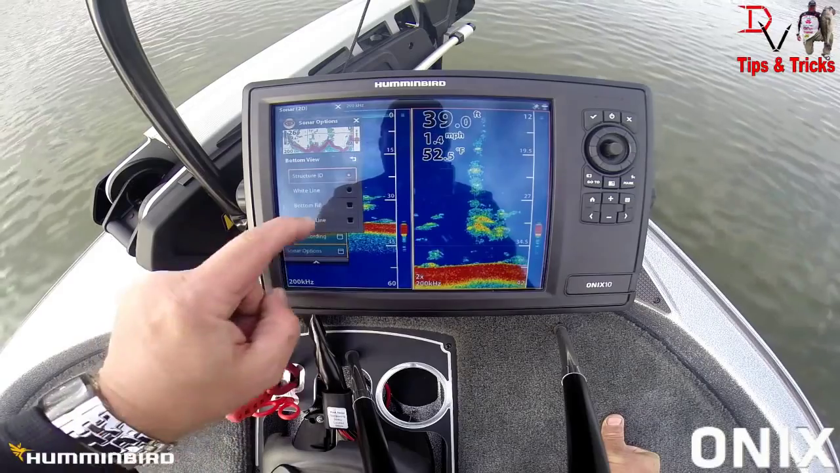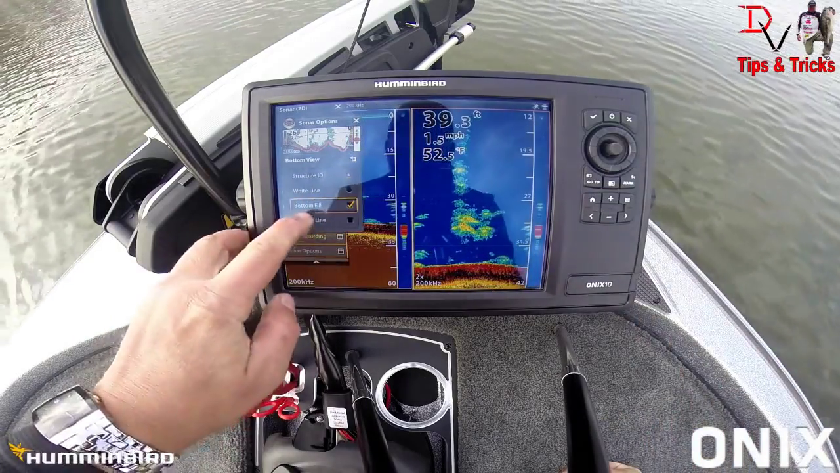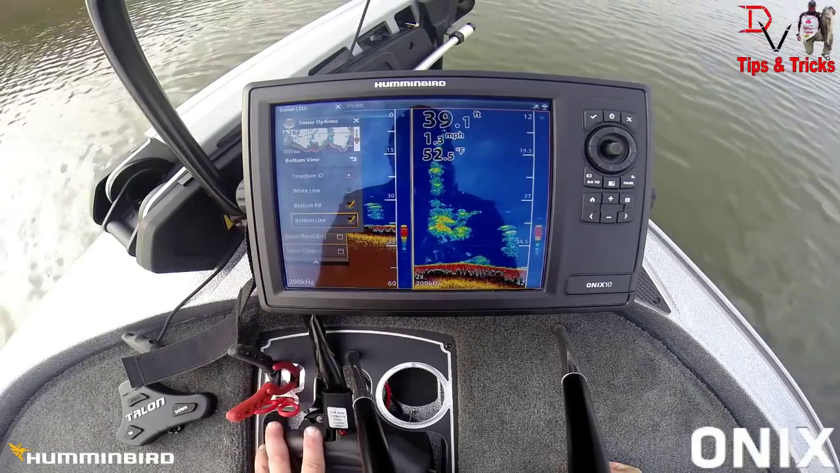Bottom view, this is kind of cool. We can fill the bottom. Fill the bottom with brown, and then you can put a bottom line. And if you look real close, you can see that line right there. That's the actual bottom.